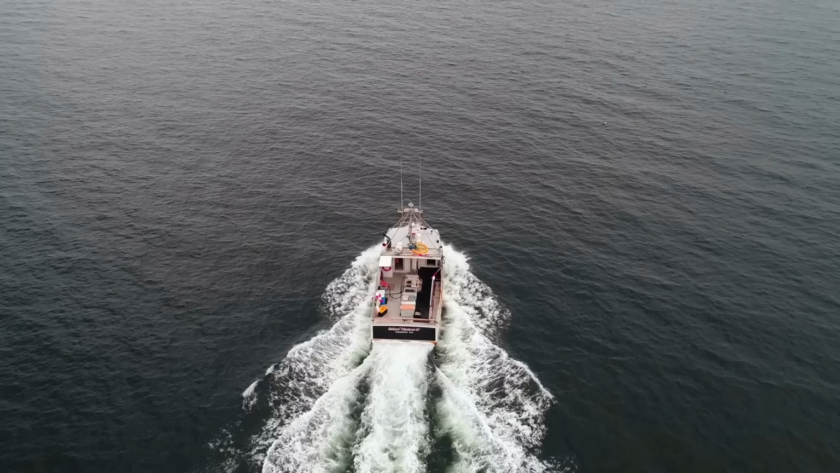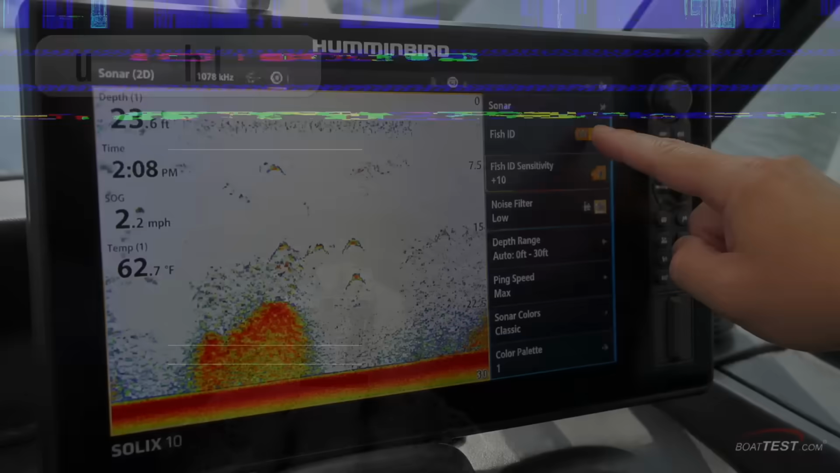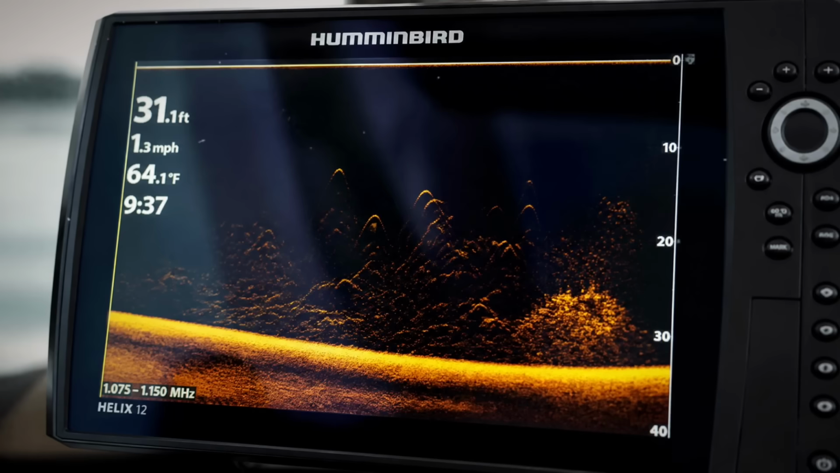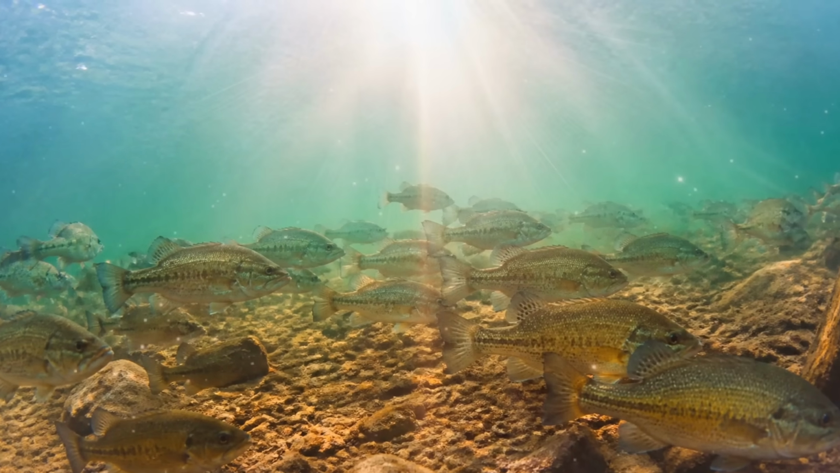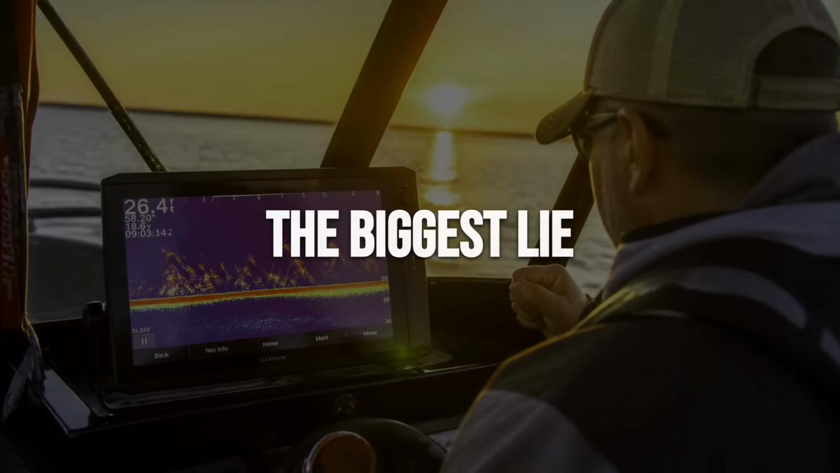I watched a guy do exactly this on a lake last spring, dead certain he was parked on a school, and the man was sitting over bubbles. Turn Fish ID off. Leave it off forever. Read the raw returns underneath it, the arches and the marks and the dashes, and you'll finally see what that happy little icon was busy hiding. Costs you nothing, and it's the single biggest lie on the glass.